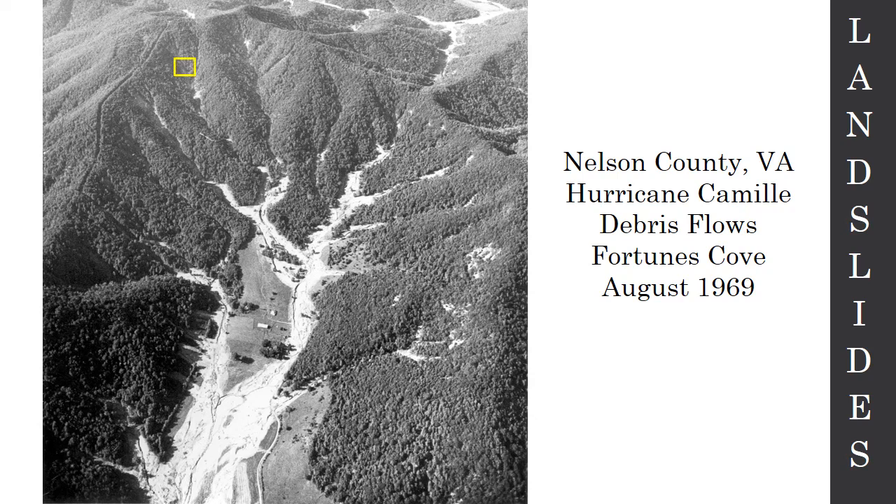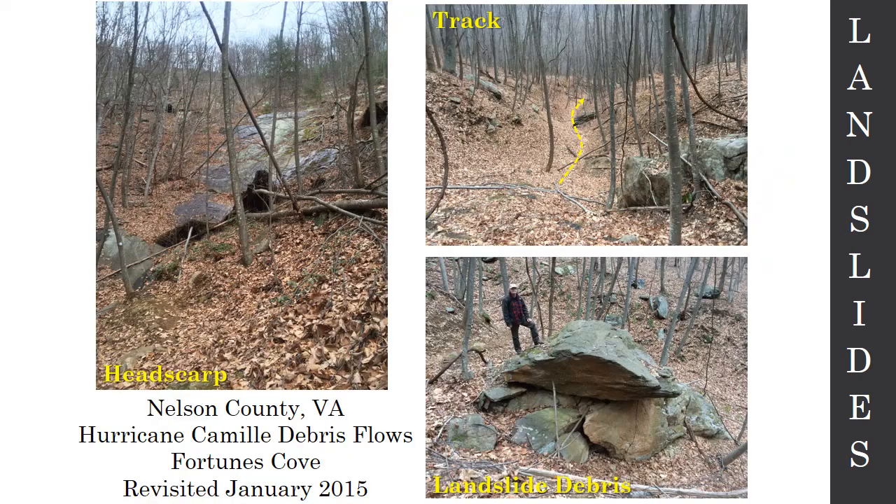Let's go take a look at this section of Fortunes Cove up here in the mountain. And you can still see many of the features from Hurricane Camille in these landslides today. If you were to go and hike out there today, preferably in the winter, when vegetation is off of the trees, you could see things like headscarps where you have the exposed bedrock. That's that scar that I was talking about earlier. They tend to have long, narrow tracks that have been incised. And then there's a lot of debris, big bouldery debris. Those boulders didn't get there by accident. They were moved by water and soil by those landslides.